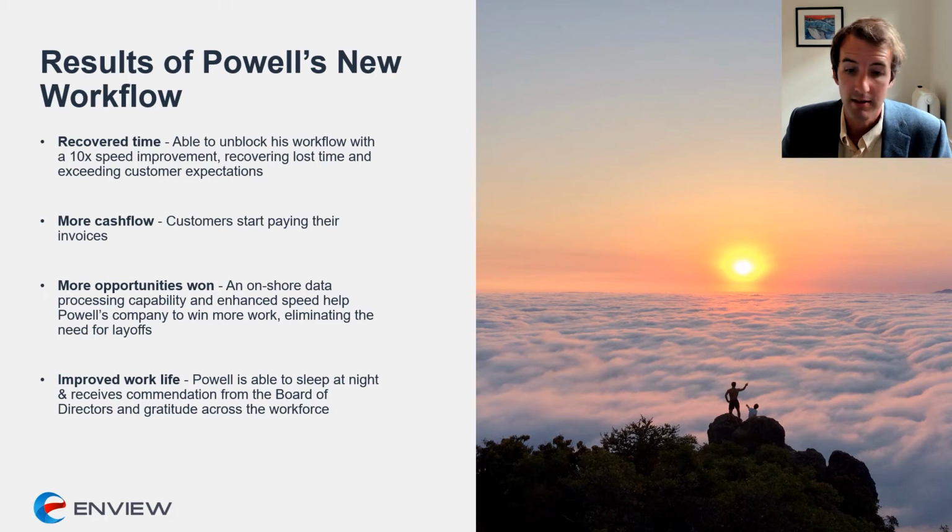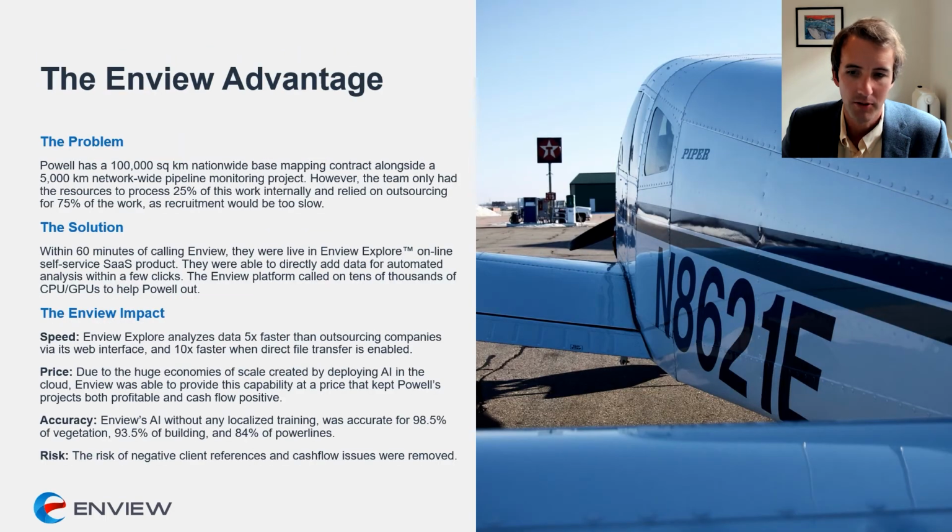He's also, and his company, are winning more opportunities. The onshoring of data is ticking the boxes for customers that have security concerns. And the enhanced speed is providing a competitive advantage over other LiDAR services companies. What this means for Powell is that he has an improved quality of life. He's no longer losing sleep at night. He's got recognition from his board and gratitude across his workforce.